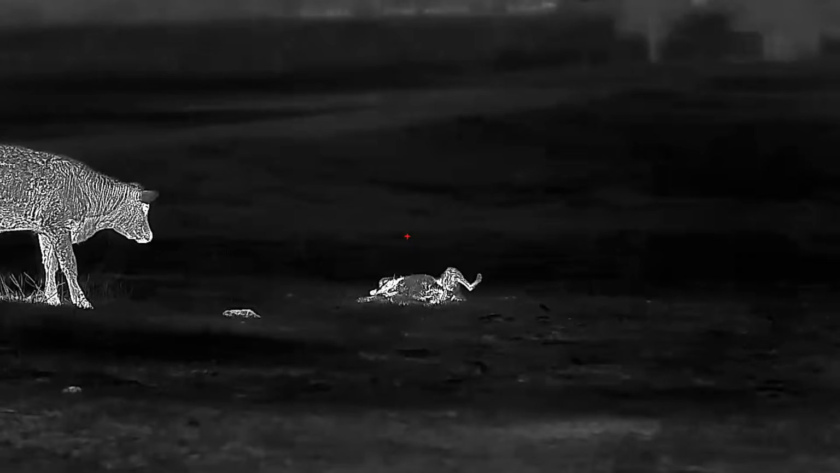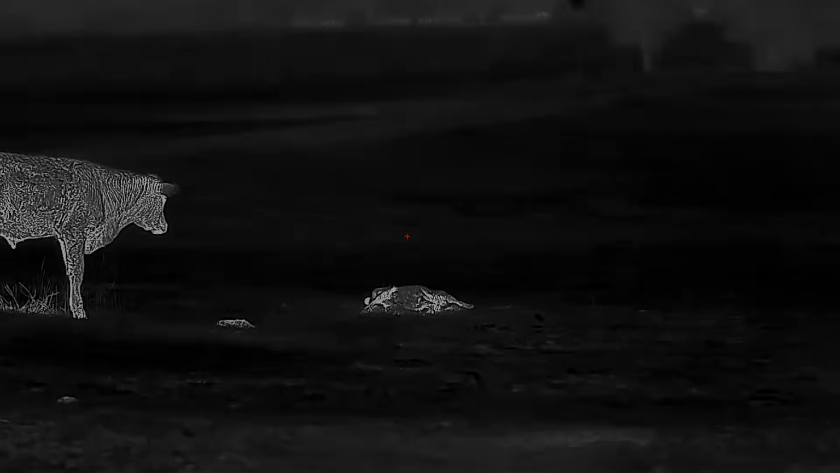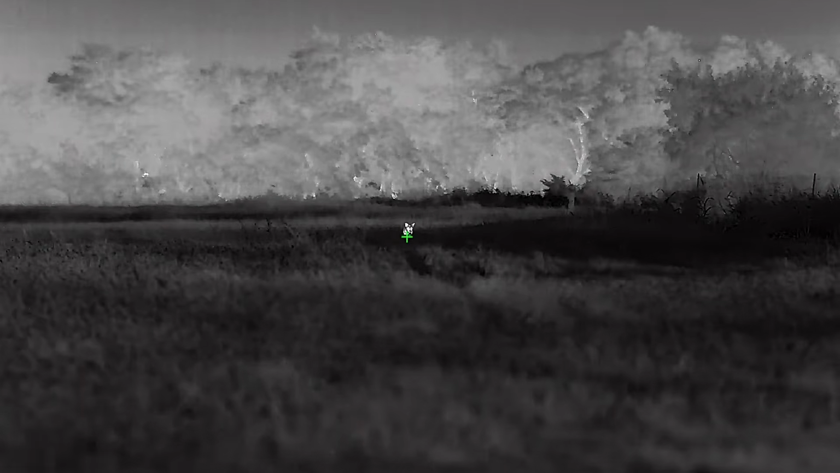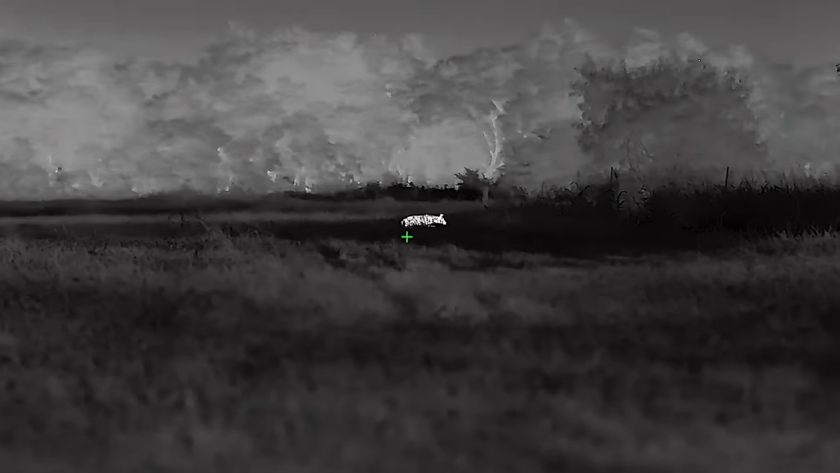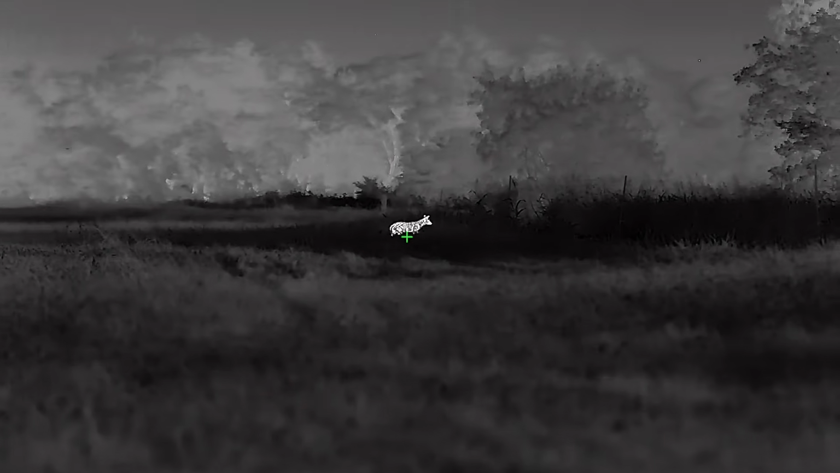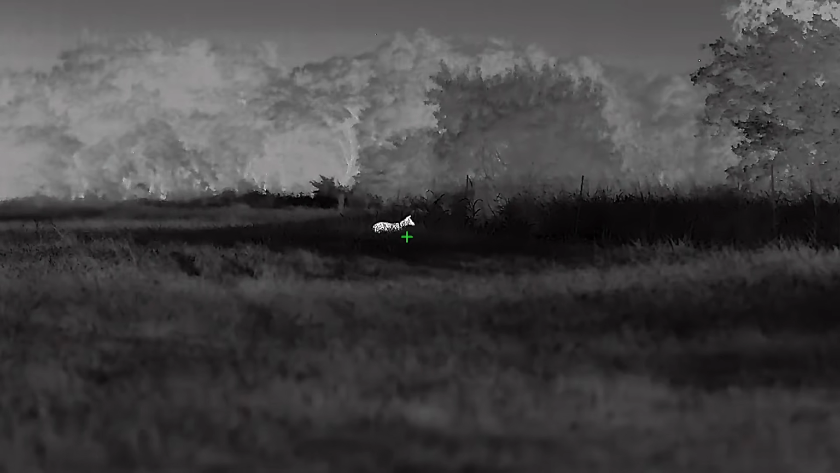I wonder what that cow's thinking about right now. Heck, he probably don't even know what to think. Well, if you ain't figured it out by now, I like to get them close. And when I say close, I mean I want to be able to hear them breathing close. A lot of guys don't understand that. They want to shoot them out there the first time they get the chance, doesn't matter how far they are. But for me, getting them close is my measure of success.